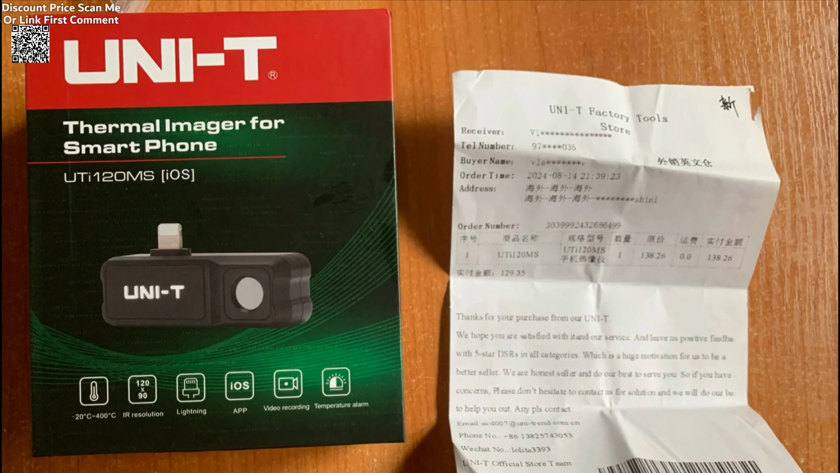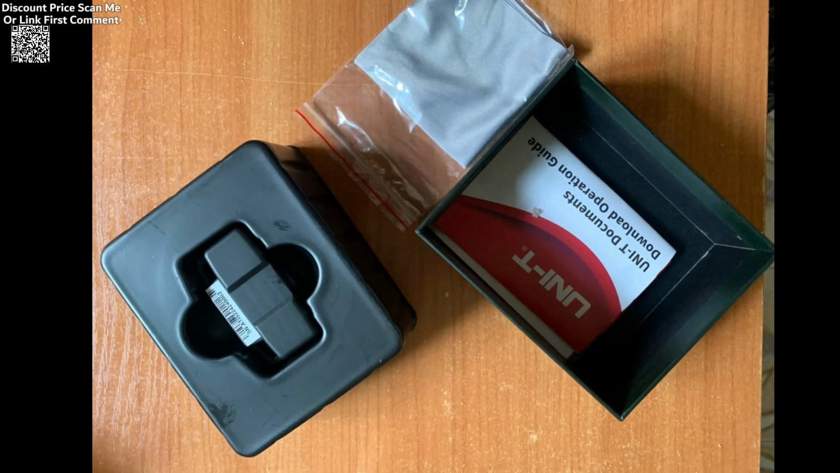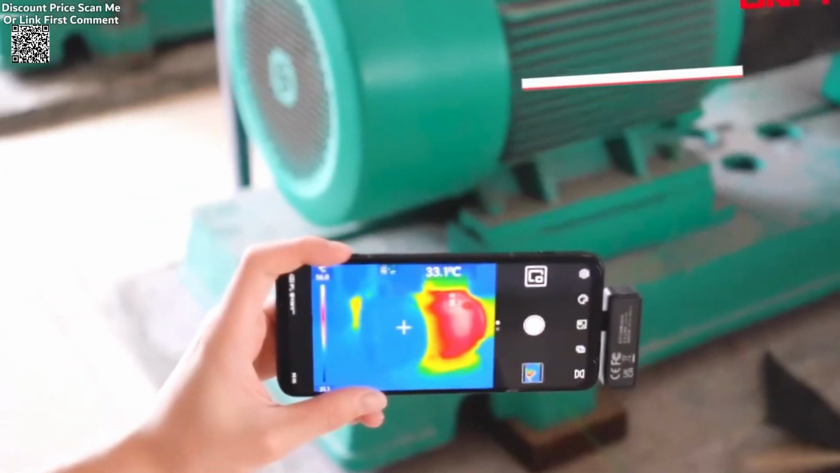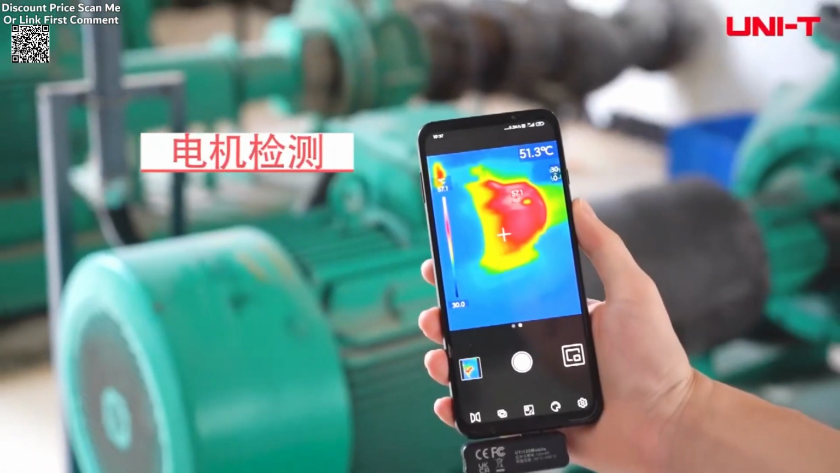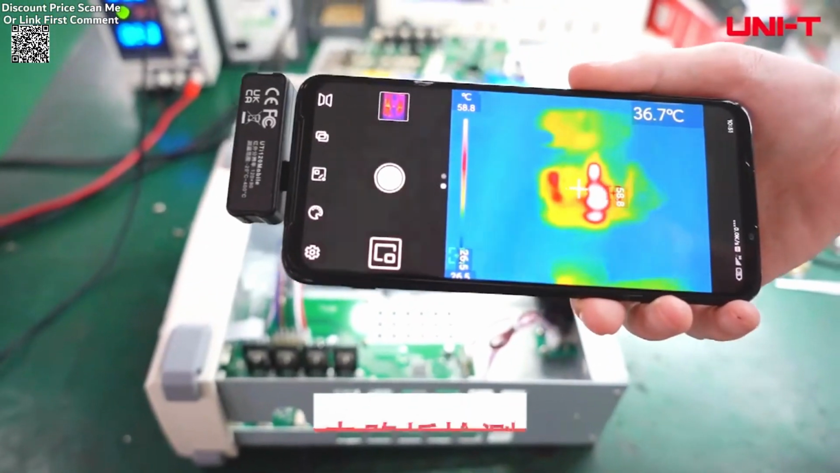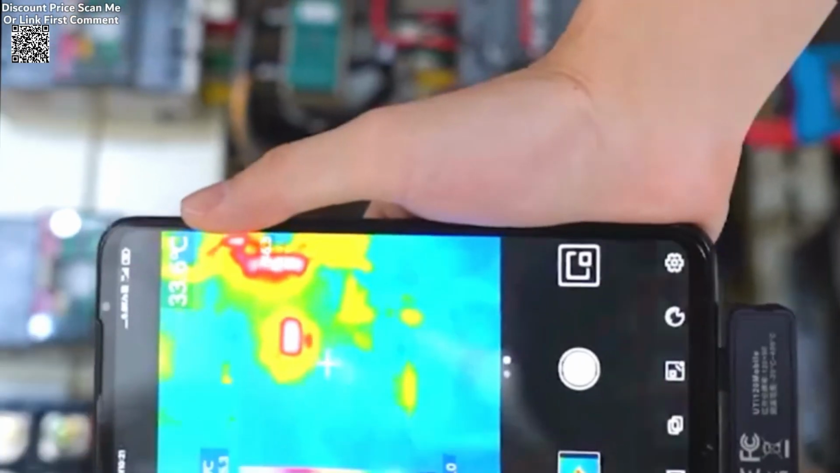With its ability to detect temperatures ranging from -20 degrees centigrade to 400 degrees centigrade, 4 degrees Fahrenheit to 750 degrees Fahrenheit, the UTi120MS provides users with precise and reliable thermal data, enabling them to identify and address issues with greater efficiency. One of the standout features of the UTi120MS is its high-resolution thermal imaging capability, boasting an IR resolution of 120/90. This ensures that users receive clear and detailed thermal images, allowing for accurate analysis and decision-making.